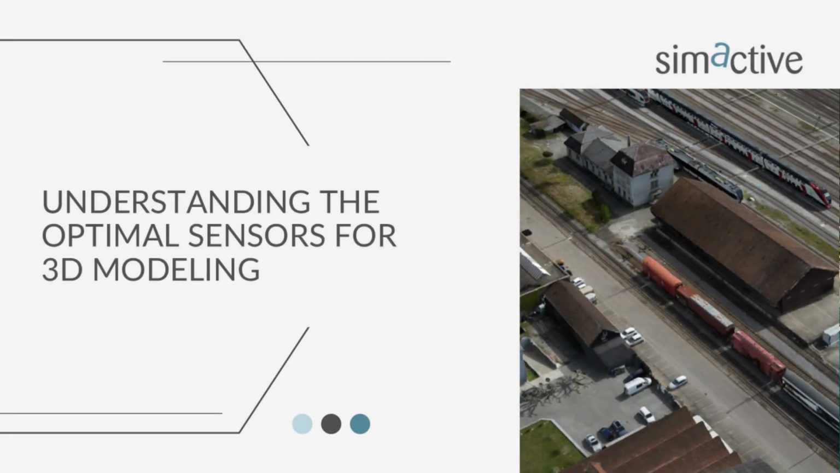That being said, let's start with understanding optimal sensors for 3D modeling. And basically, what it comes down to is the types of sensors you are using. We have nadir sensors and we have oblique sensors. We have nadir sensors that are on a gimbal. We have nadir sensors that are fixed mounted, and we have the same for oblique images.